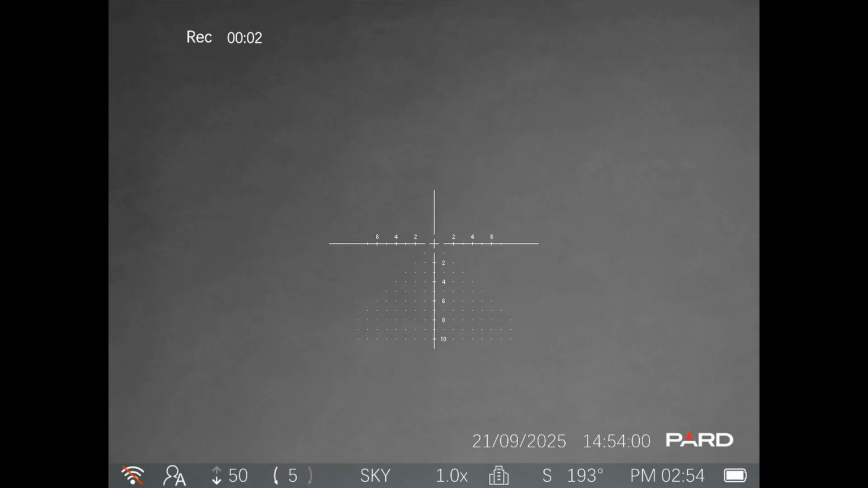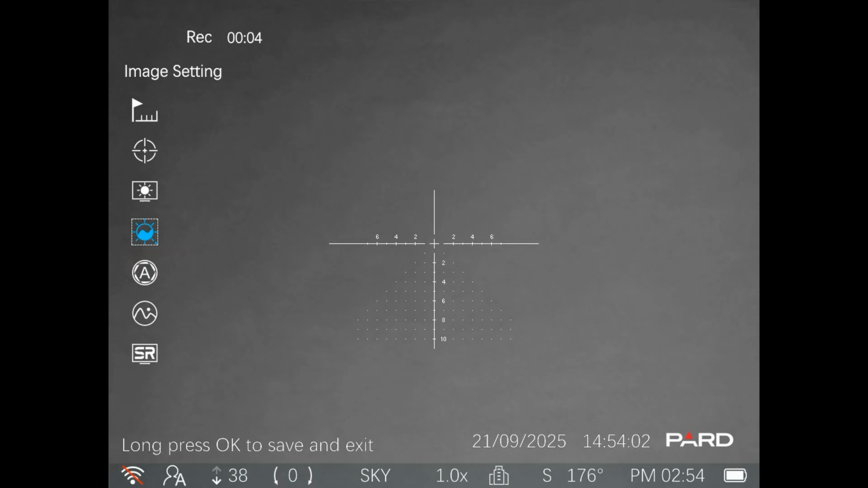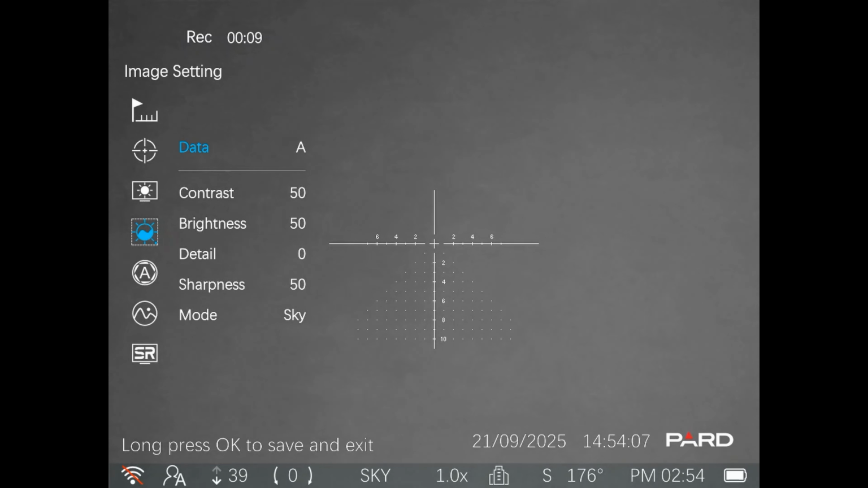Here we go. Okay, so first thing to come up in the menu is image settings. You'll notice data A right here at the top. That's because you can preset these based on your shooting profile. If you look down in the bottom left where the little man is with the A, I'm in profile A currently. So this is the image settings based on profile A. This also allows you to change the default thermal color palette right down here at the bottom, and you can see it's currently on Sky. Sky is my personal favorite at this stage.